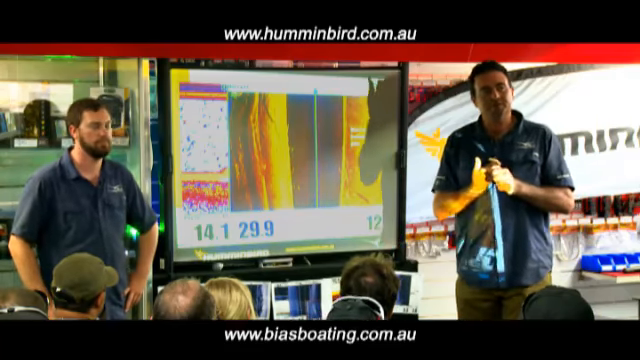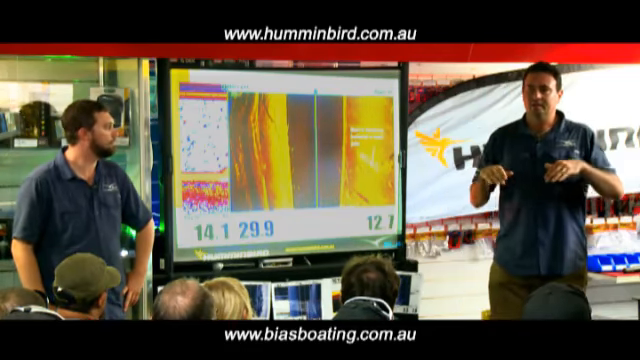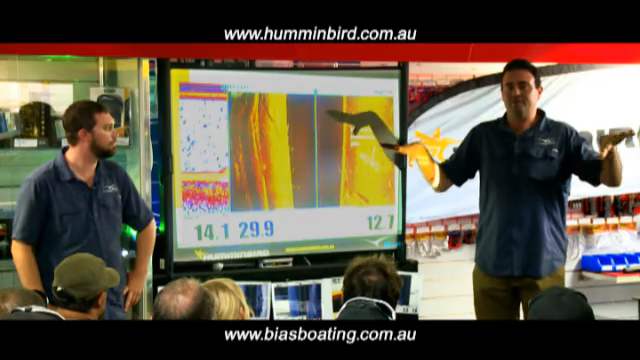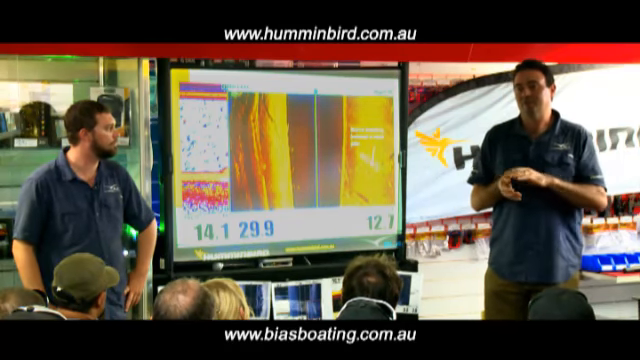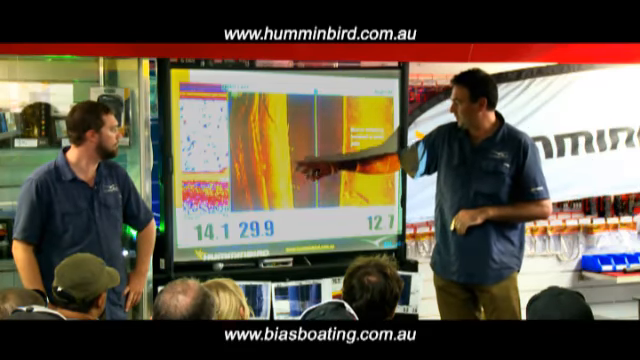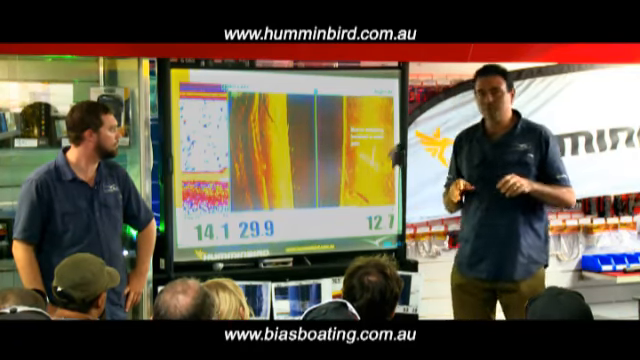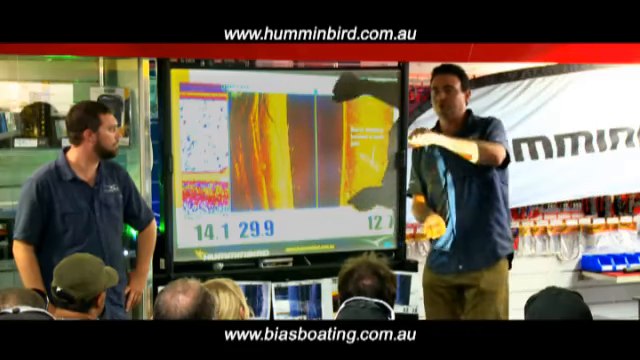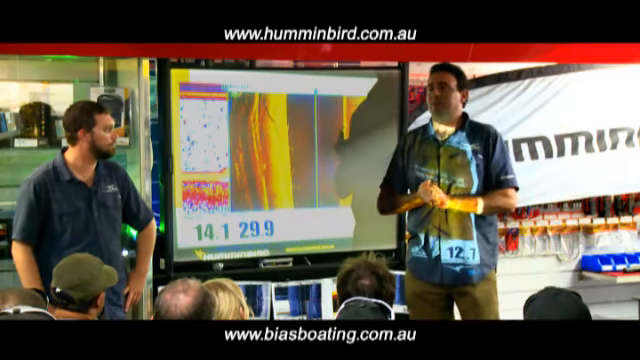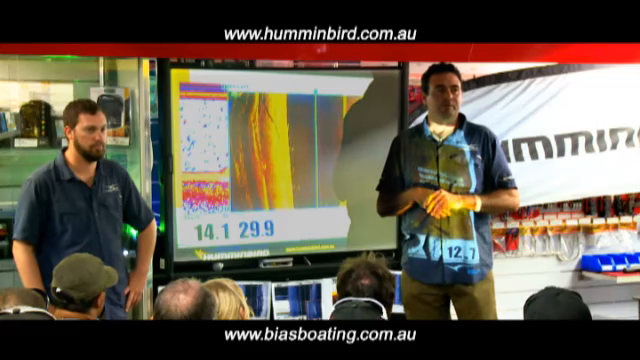In the open water situation that Alex was talking about, running those shallow lures, we'll still use side imaging. In fact, the most important thing is side imaging, and we'll see barra coming through these sort of marks out in the open. We'll see those barra coming through, and we'll be constantly zigzagging our way up the river, trying to line our lures up with these barra that are coming through.